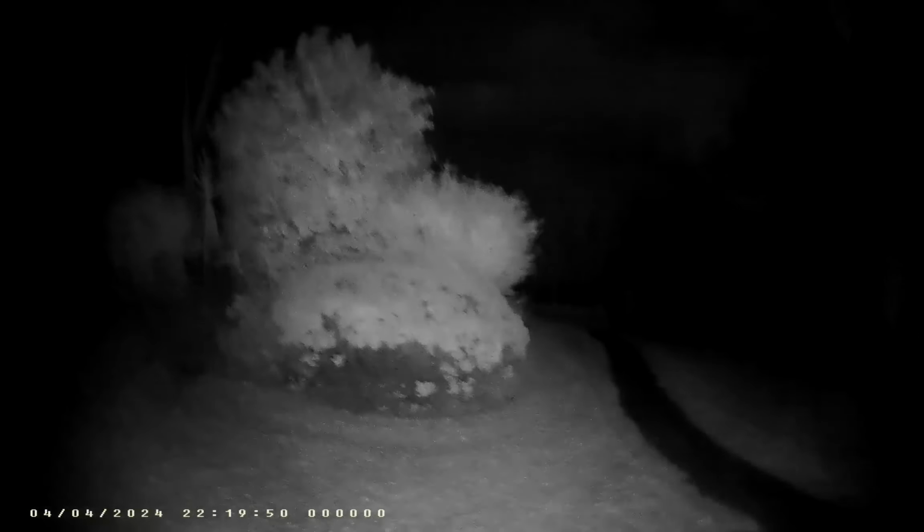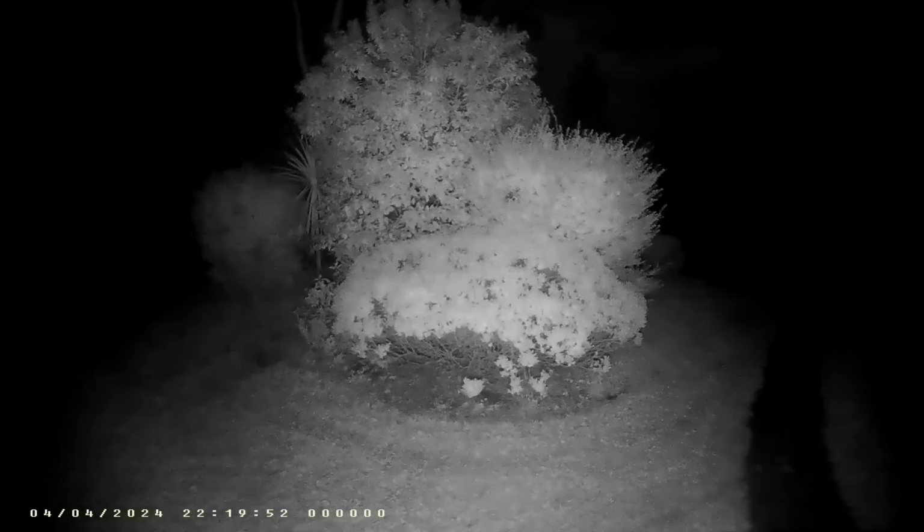Another bat has just passed me. How do I get out of this now? Well, there's bats all over the place here, actually, flying above me. Hot scone and jam, strawberry jam and real butter. Nice.